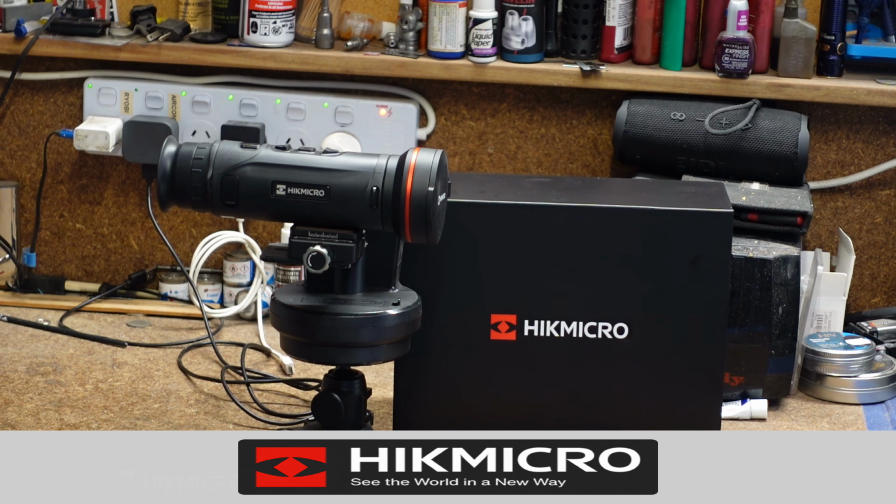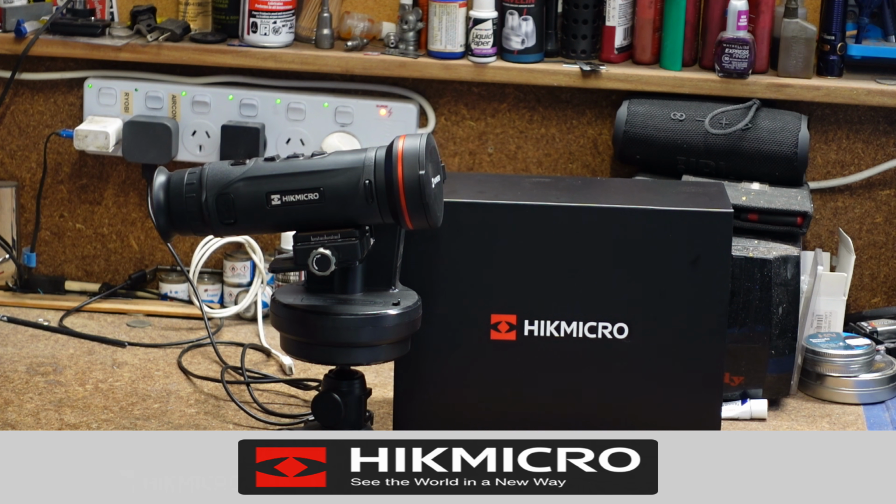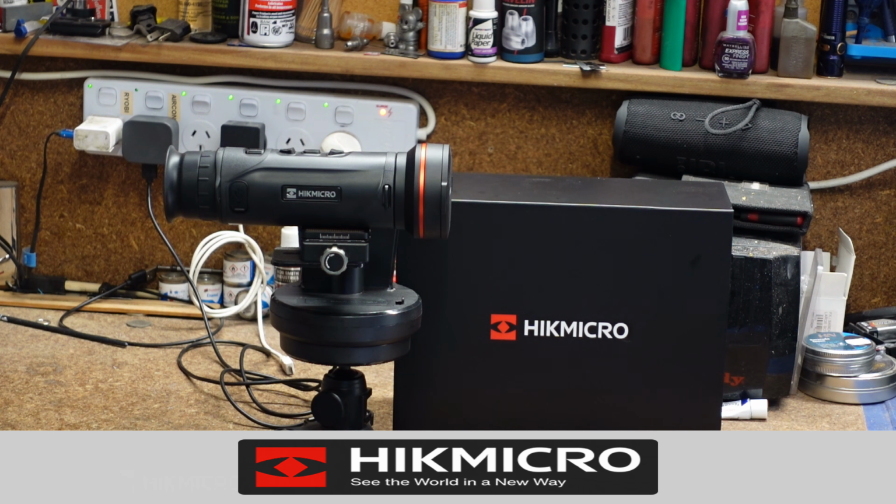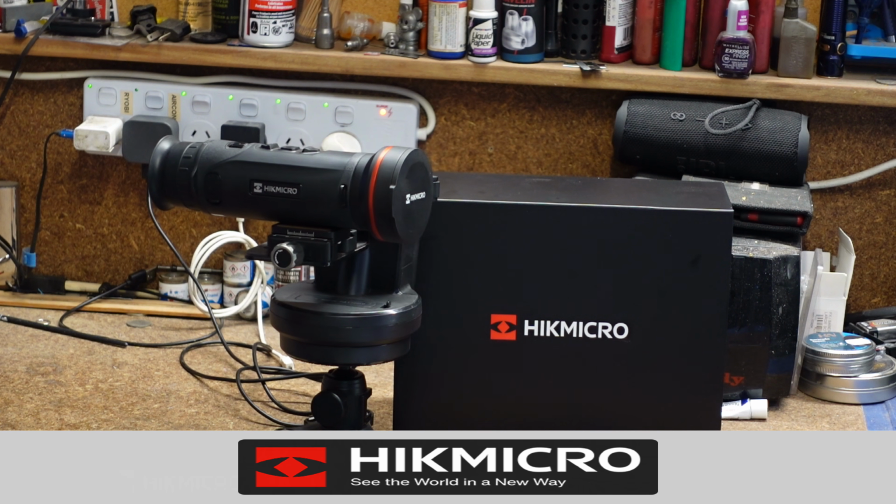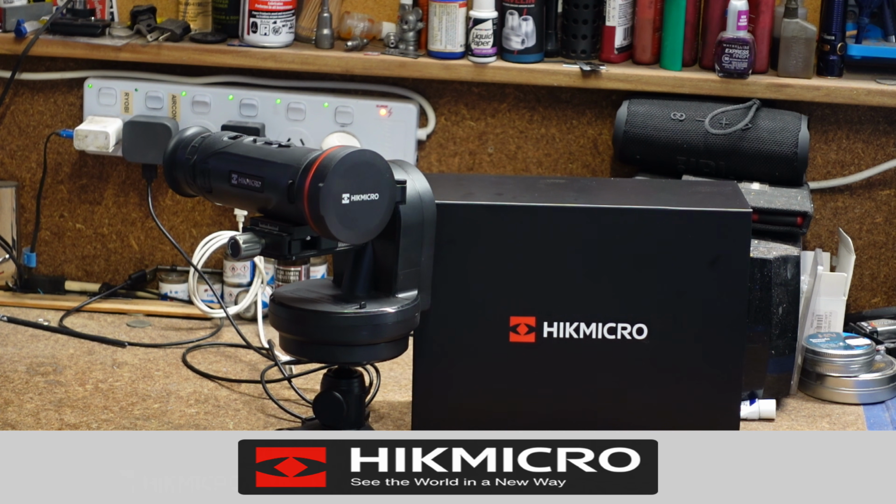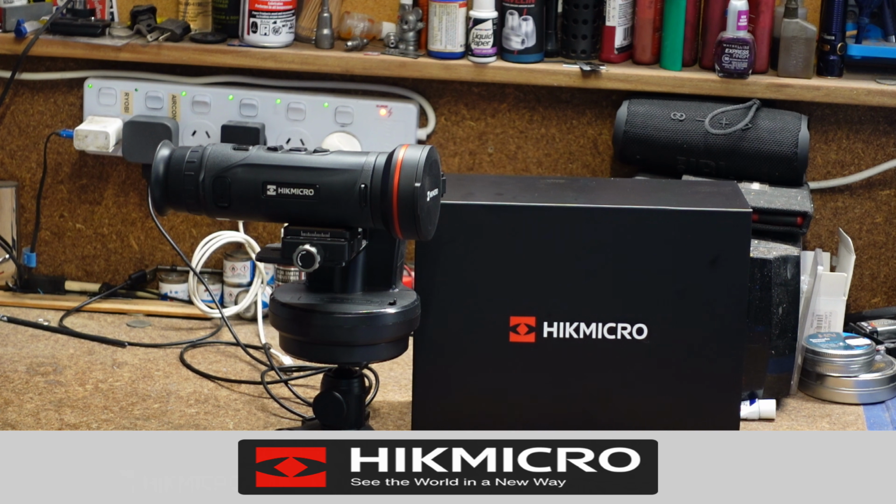And this is the remote mount that I was talking about. As you can see, the thermal monocular is mounted in it, and I can elevate, depress, and rotate the thermal monocular remotely using a handheld device. This is really good when you're trying to spot animals from a moving vehicle, and as I said, I have an LCD screen of my Samsung Galaxy tablet, and I mount that inside the car and view from there.